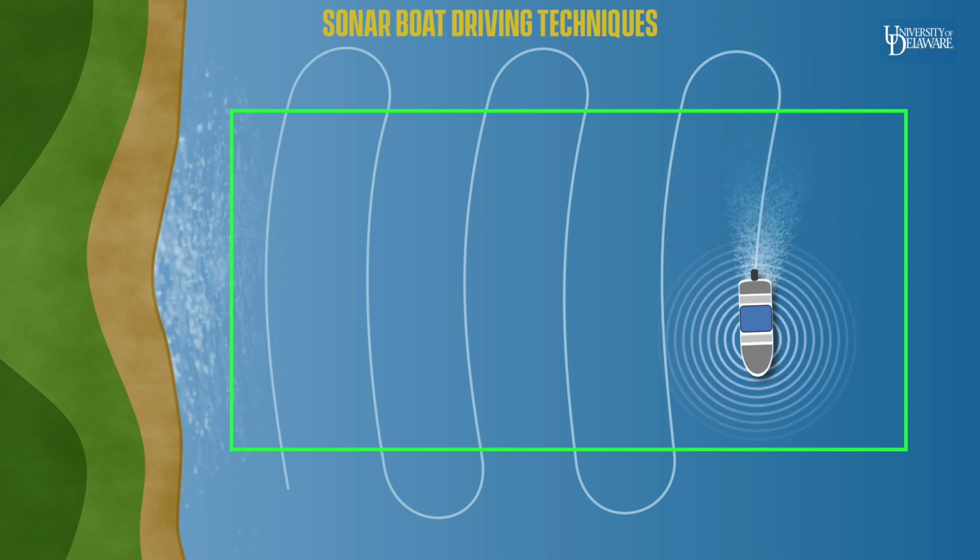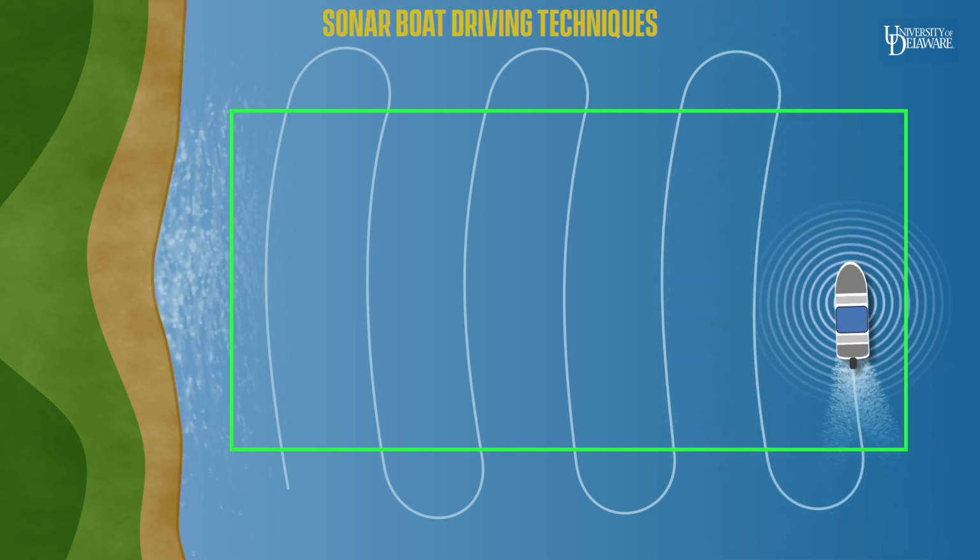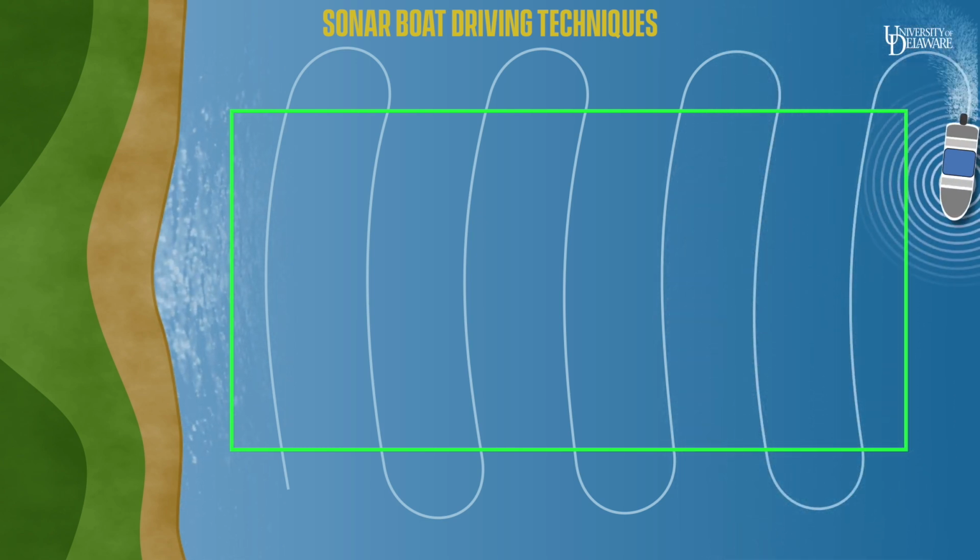Trust me, those turns do not give great data. And then line up for the next run about 25 feet away. This way, you won't miss any sneaky crab pots, and you'll build a full, detailed underwater map. It's like mowing the lawn, only wetter and way more exciting.